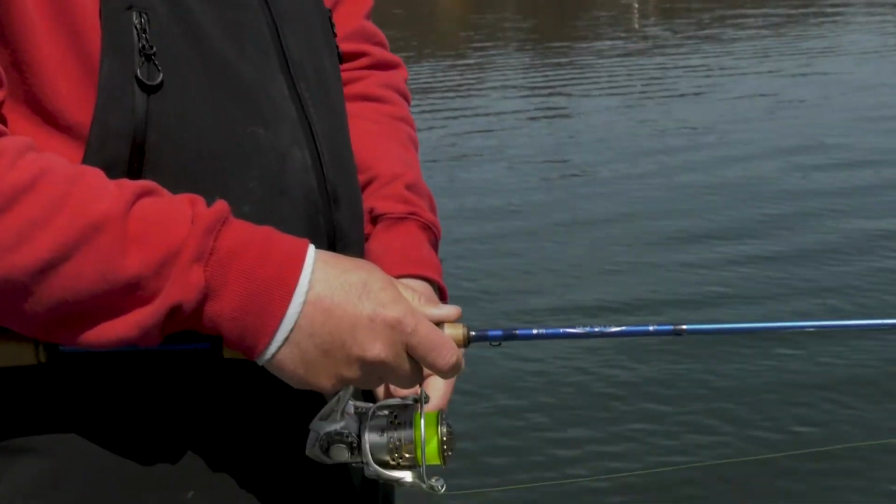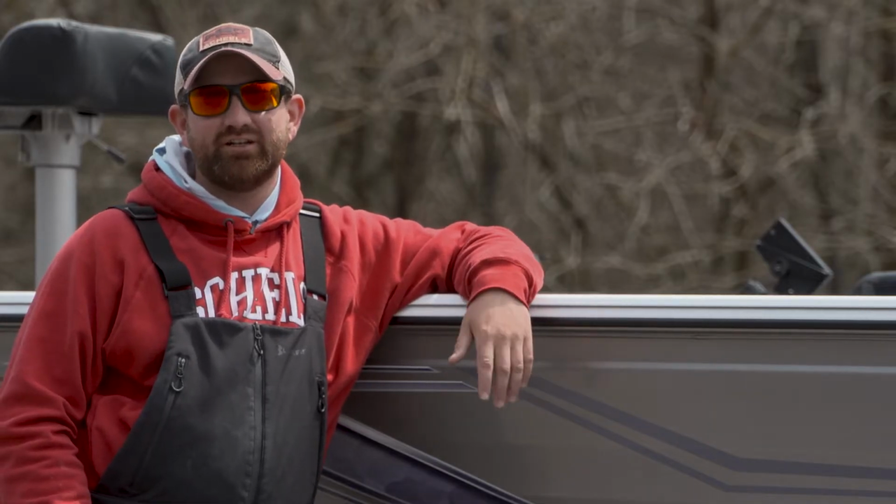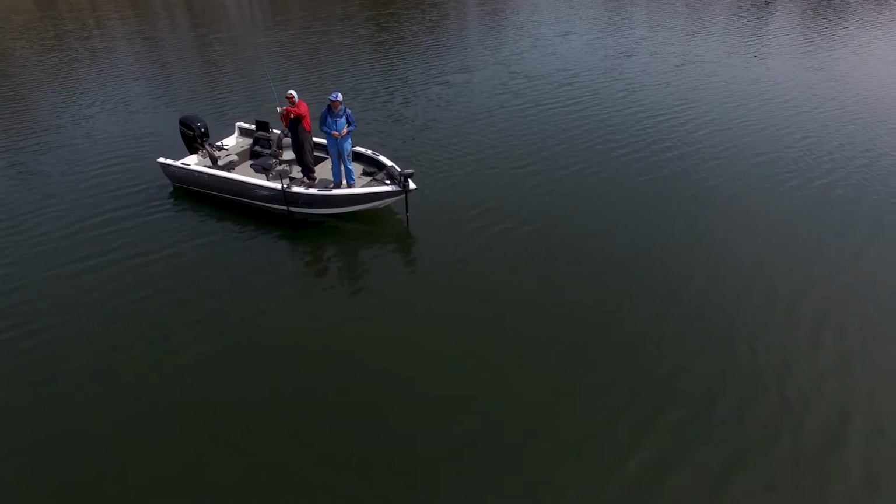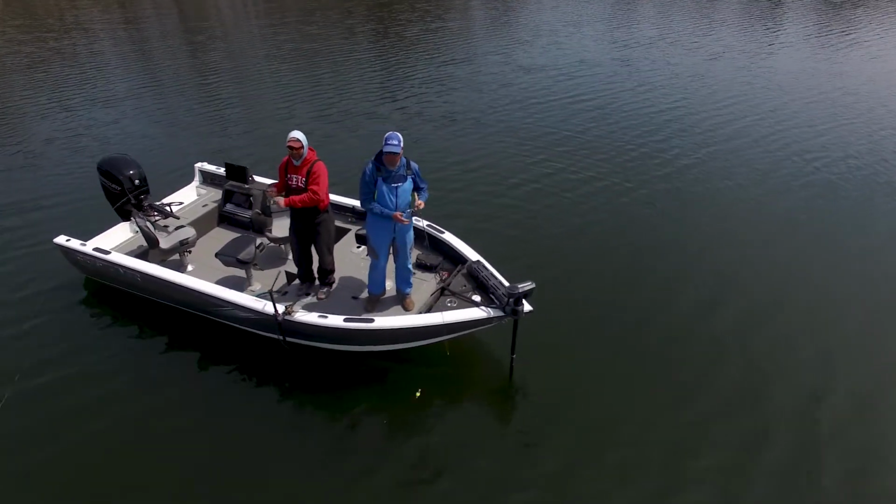So one thing you really want to think about in the spring too is in the morning, it's not always going to be the best, just because that water cooled off all night long. And now you've got to wait for that water to warm back up for those fish to start getting active. We got out pretty early this morning and the bite was a little slow, but by the time the sun got high in the sky and started penetrating that water, it warmed up, and so did the bite.